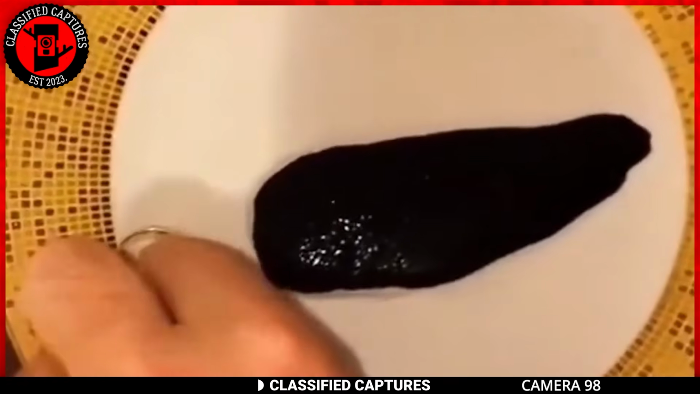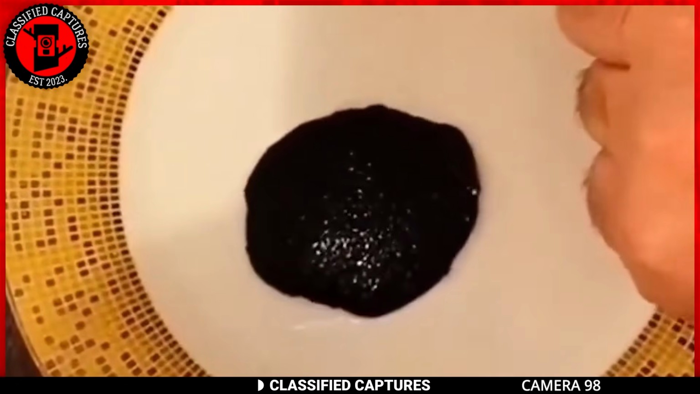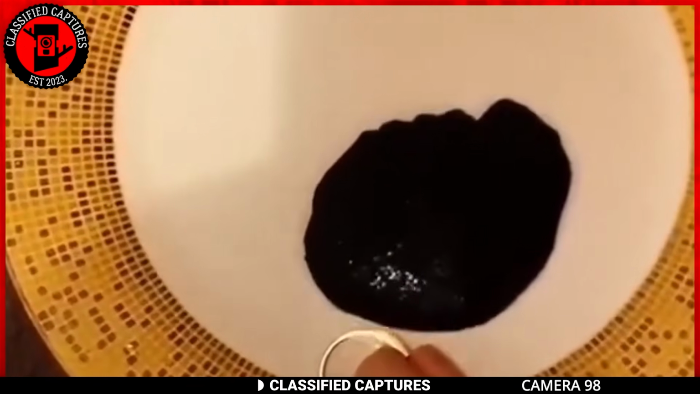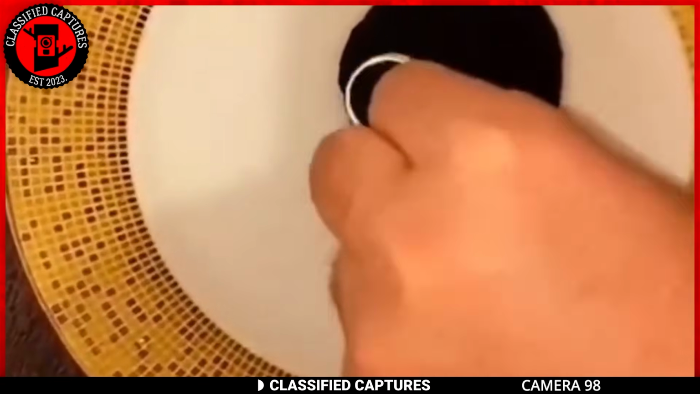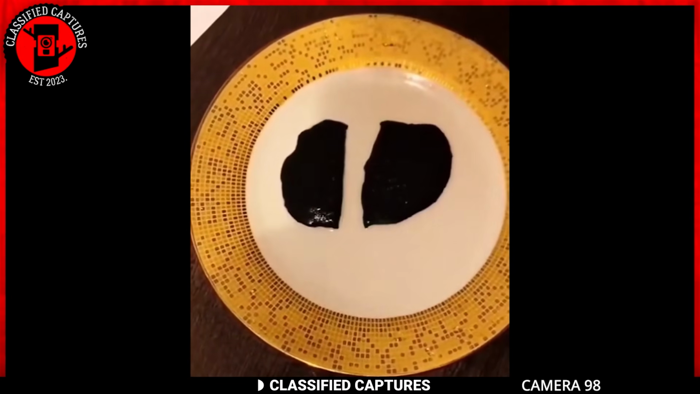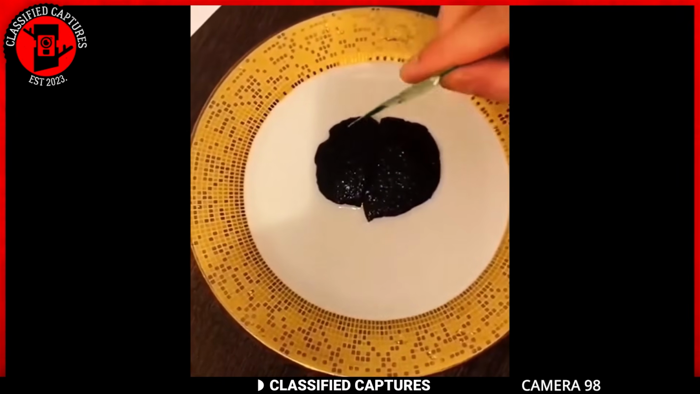In the video, there's a plate on a table with a strange, thick, black, gooey substance. A hand holds a metal ring, and the liquid follows wherever the ring goes. It's unclear where this footage was taken or who recorded it, but this is something worth investigating. But wait, it gets even more intriguing. The hand tries to separate the goo with a credit card, but it effortlessly merges back together, as if it has a mind of its own.